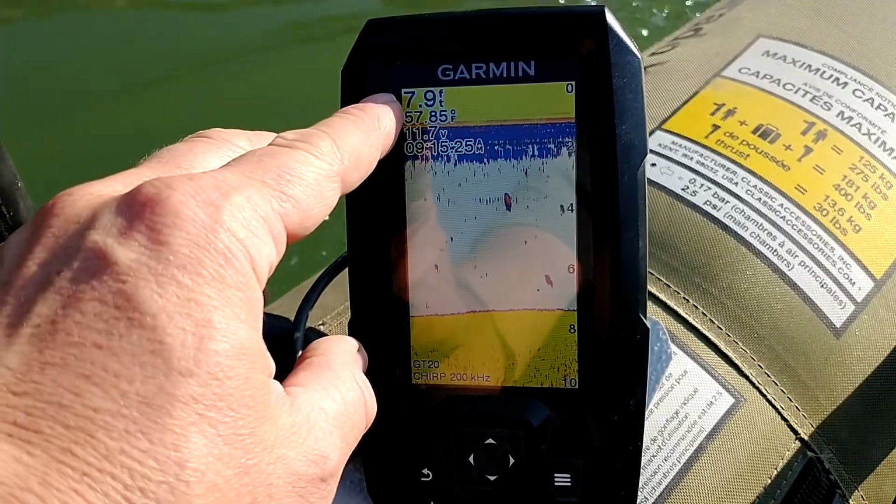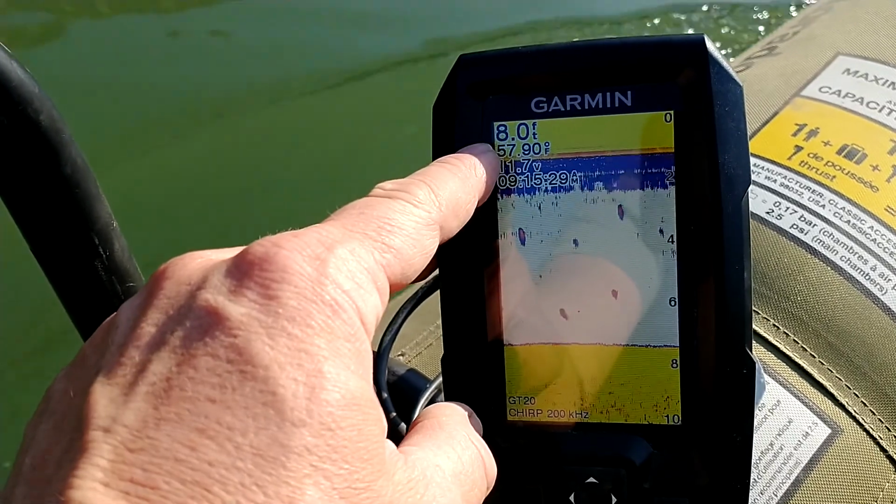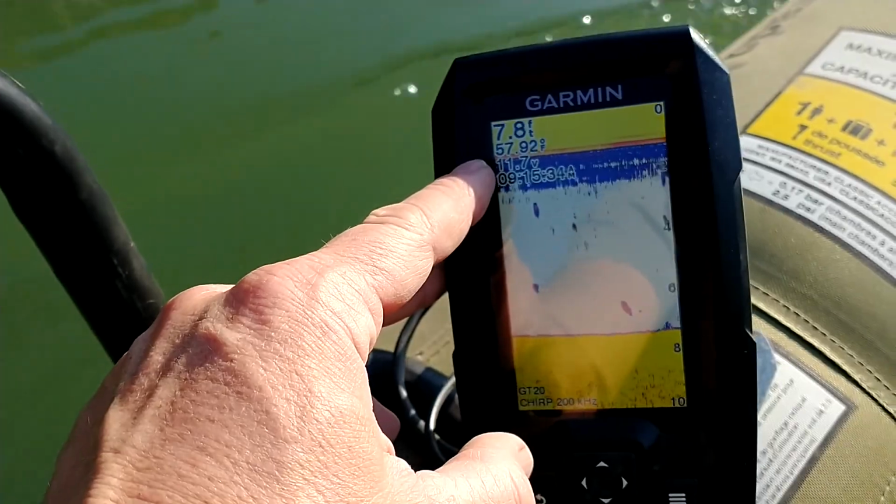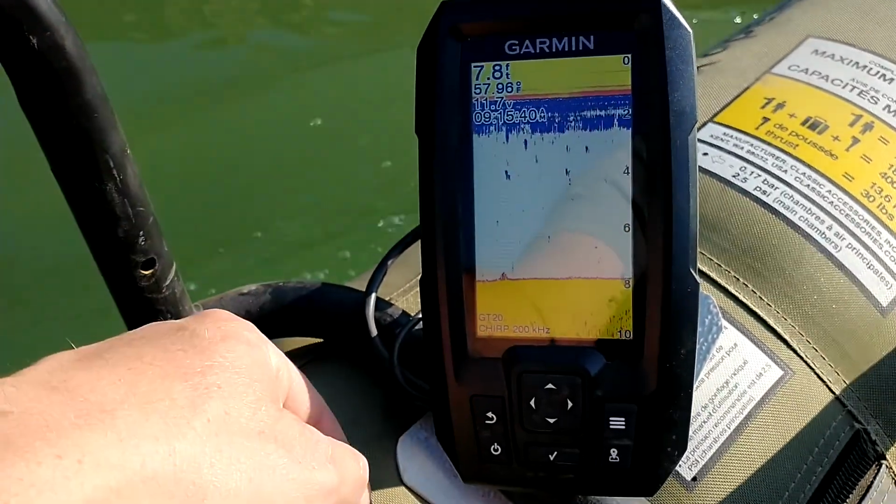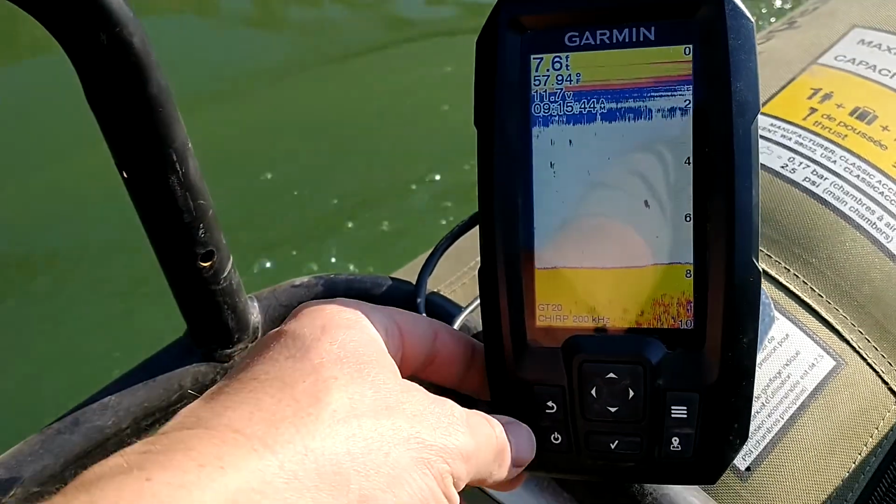You'll also see over here it has your feet, it has the water temperature, which I find really handy. It has the current voltage of your battery, which, if you're like me and on your pontoon and you run a trolling motor, that's a big deal. And it has the time. Now this thing also has a GPS and the contour mapping, and that is the purpose I bought it for.